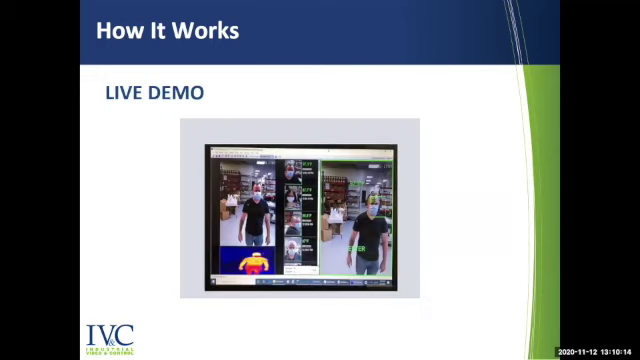So with that, what I'm going to do is hand the presentation off to Raphael to go through a live demo. Now, one thing to keep in mind is we have been noticing some latency with the Zoom platform. So with that, Raphael, if you're ready, I will hand it off to you.